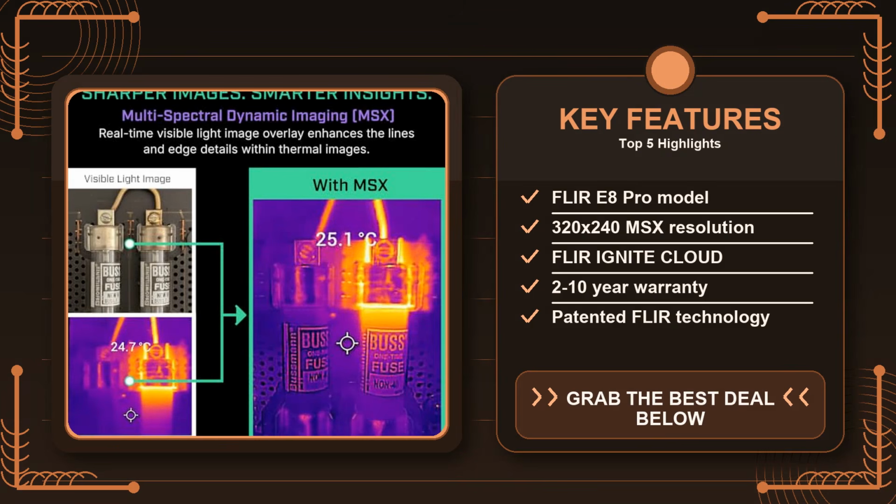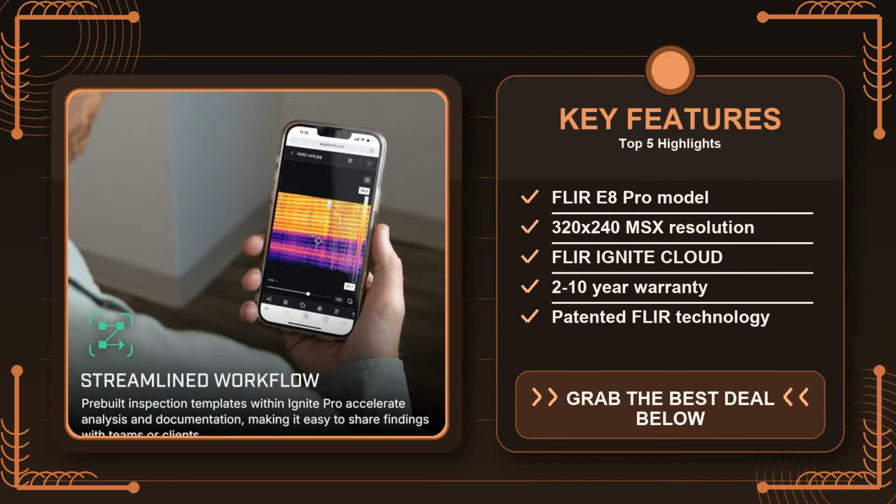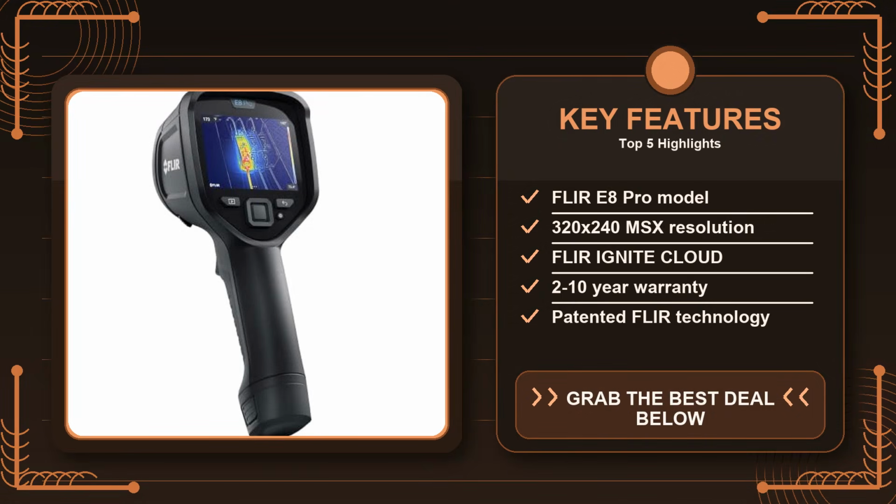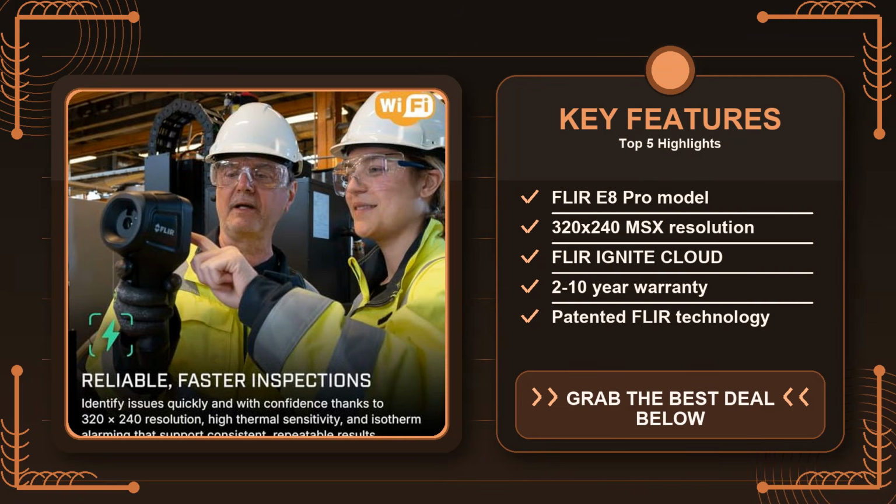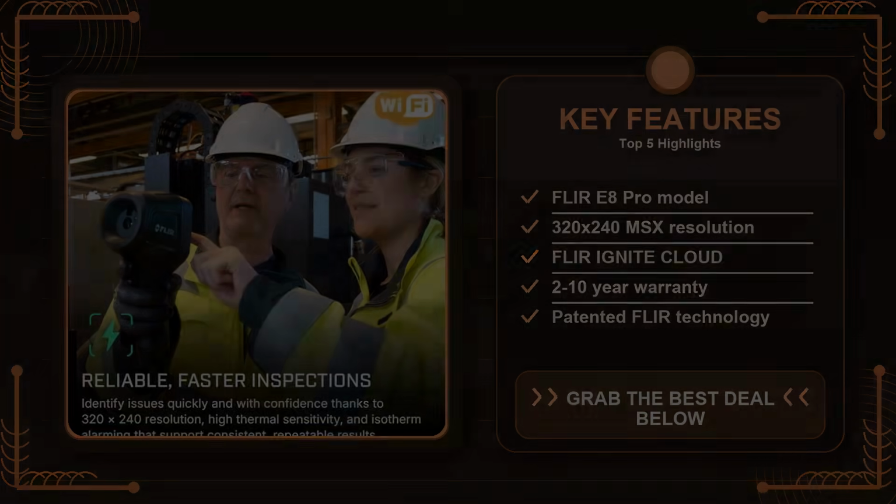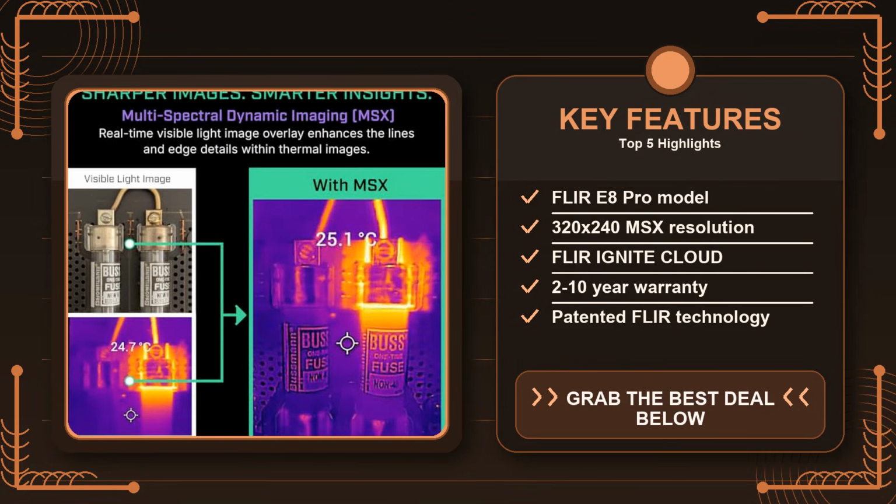Autofocus on a thermal camera isn't the same as on a visible light DSLR, but the E8 Pro does have a quick focus lock that adjusts based on the temperature gradient it sees. In most indoor jobs, like checking an electrical panel for overheating components, the focus lock finds the right plane within a second and stays there unless you drastically change the distance. That confidence means you can keep the camera on a tripod, step back to gauge the whole area, then zoom in on a suspect spot without refocusing each time.